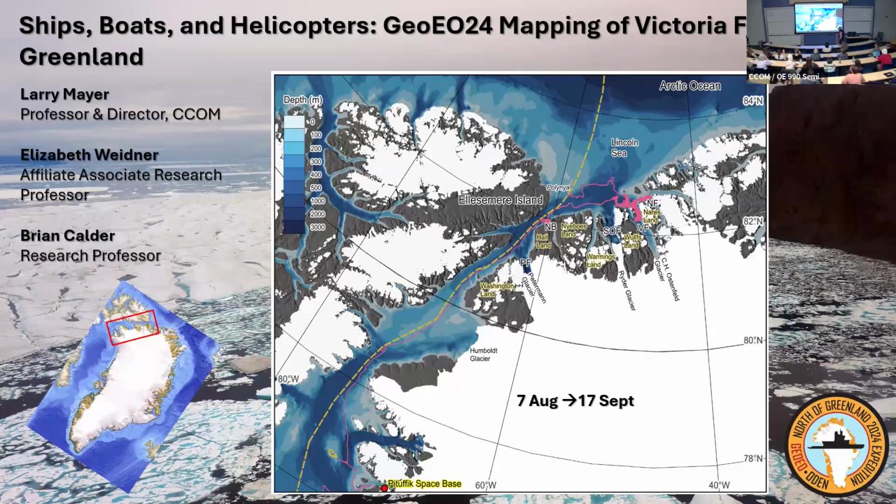This is on a Hercules, a C-130. Hercules, yeah, but it's a special Swedish configuration. I've been on a number of Hercs that have never been that small. And we eventually got to Pituffik and took off on the Oden pretty quickly, heading up.